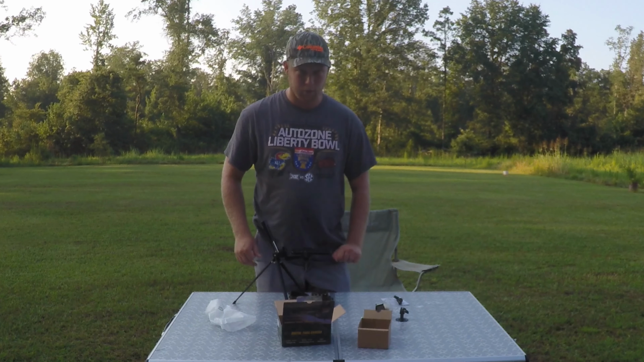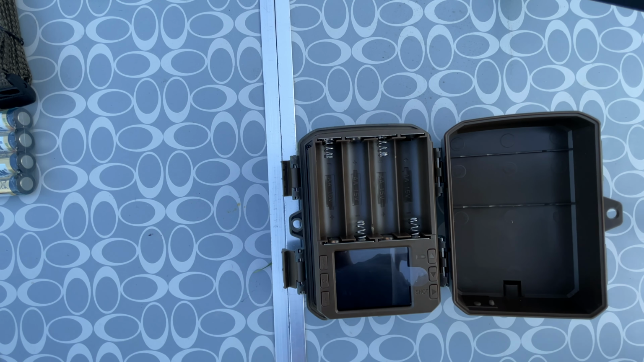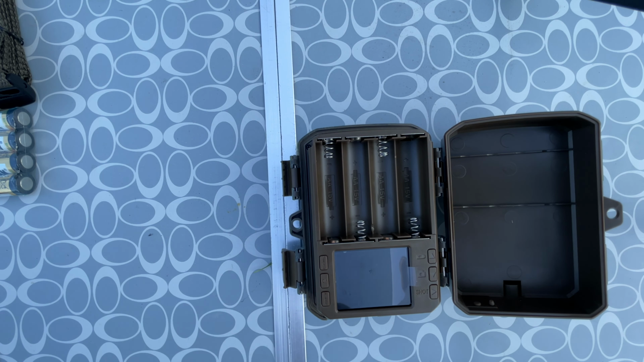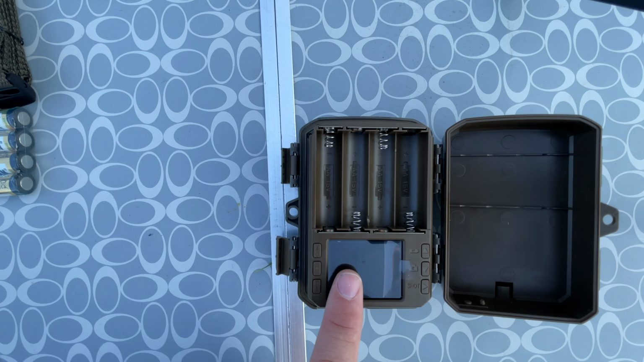Now, one thing that I will note is it only holds 4 batteries at a time. So I'm kind of curious to see how the battery life's going to hold up on that. Some of the ones in the past that I've had that only held 4 batteries, they weren't the greatest in the world. It does actually have an LCD screen, which is a feature you don't typically see in cheap or budget cameras.